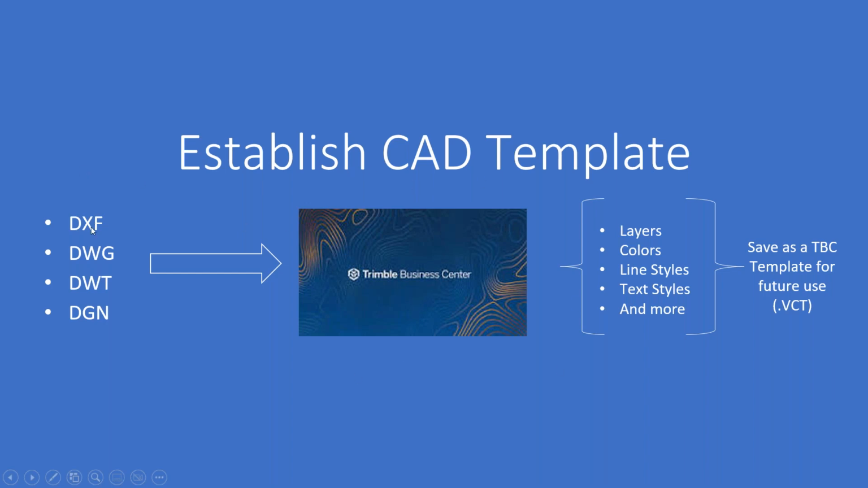Or you could import a DXF, a DWG, a DWT, or a DGN from an alternate CAD software. Bring all that information in that might already be established in those software packages. Just do a simple import there, and you would have all your established layers, colors, and styles, among other things. So from that position, we then would save that as a TBC template for any future use down the road.